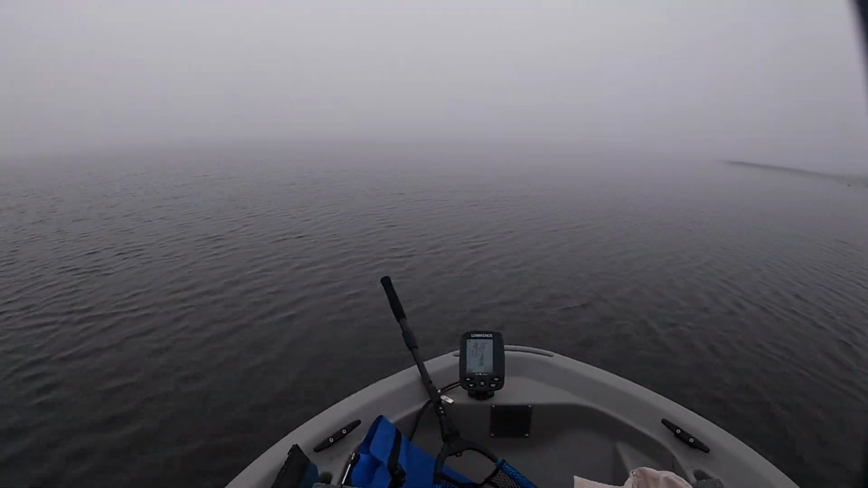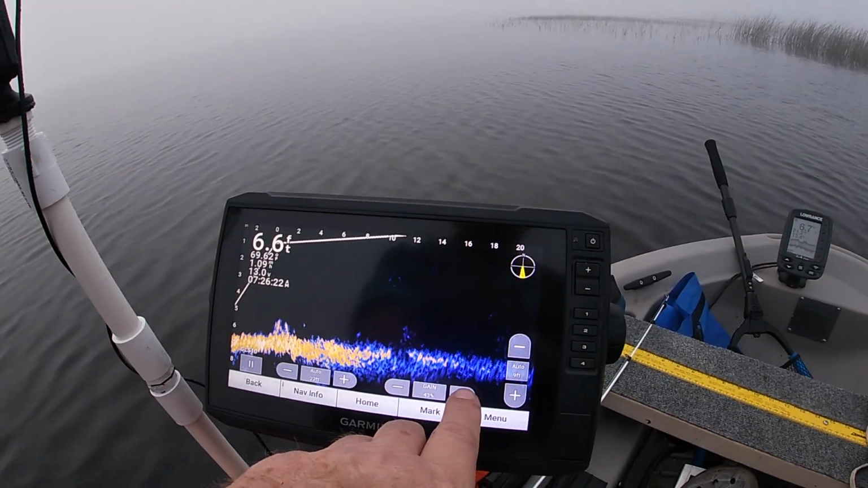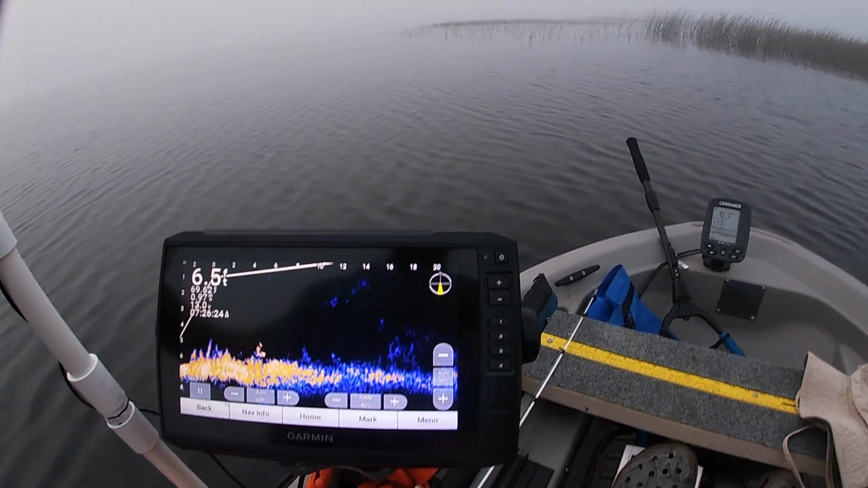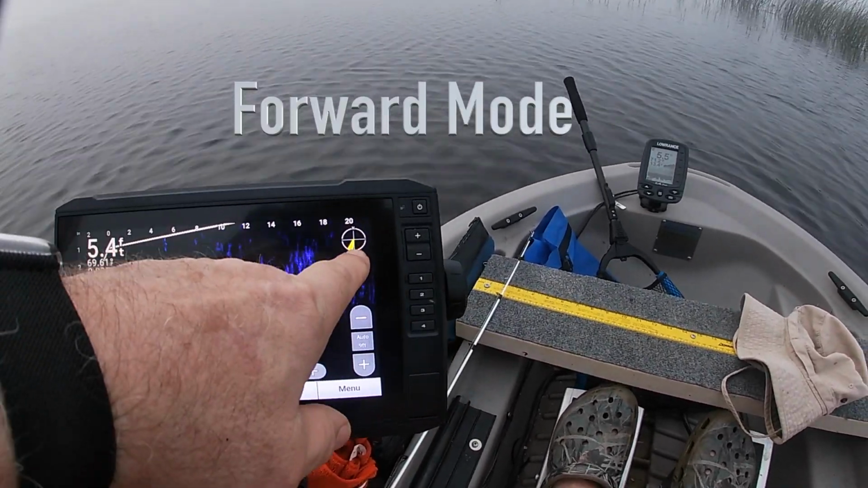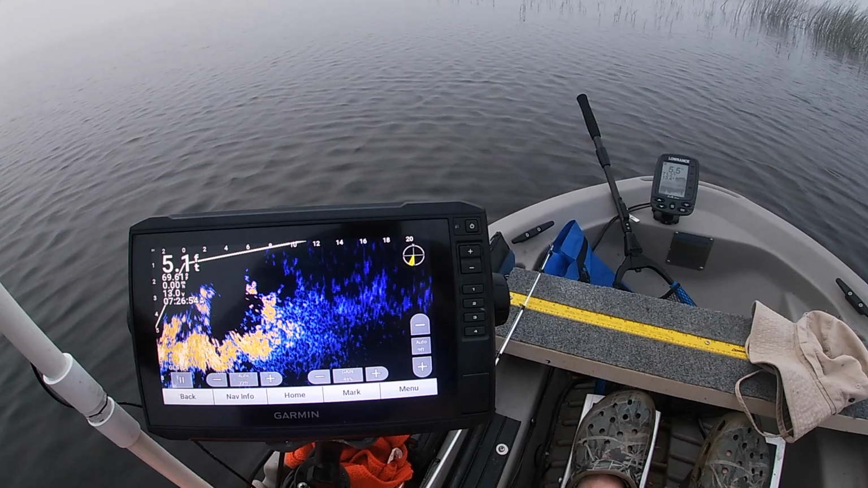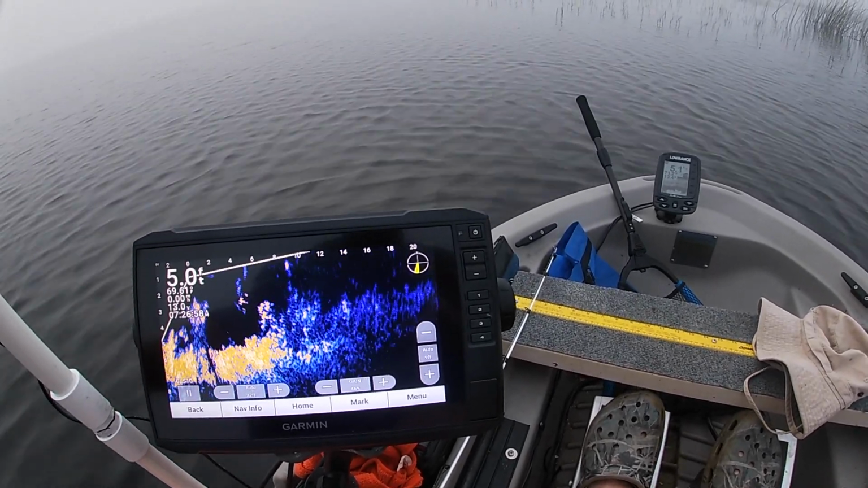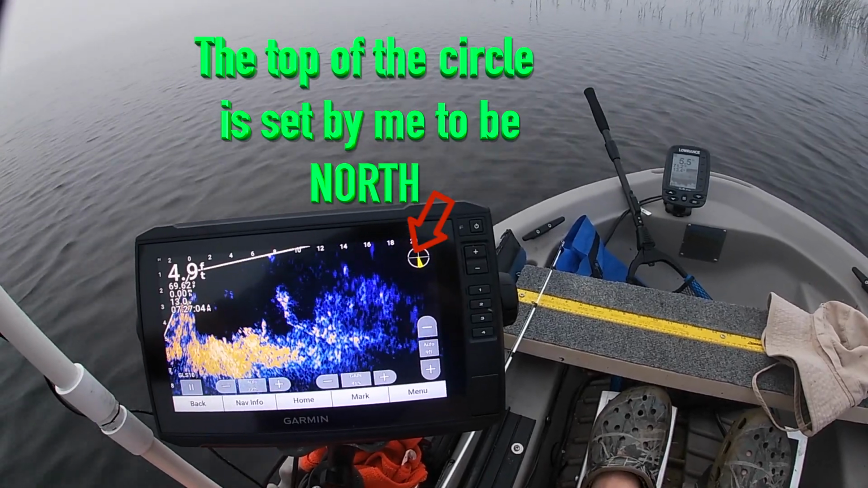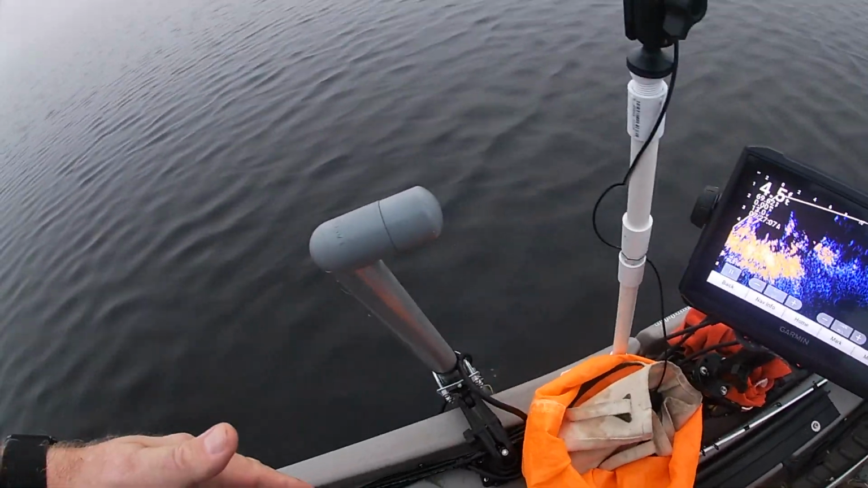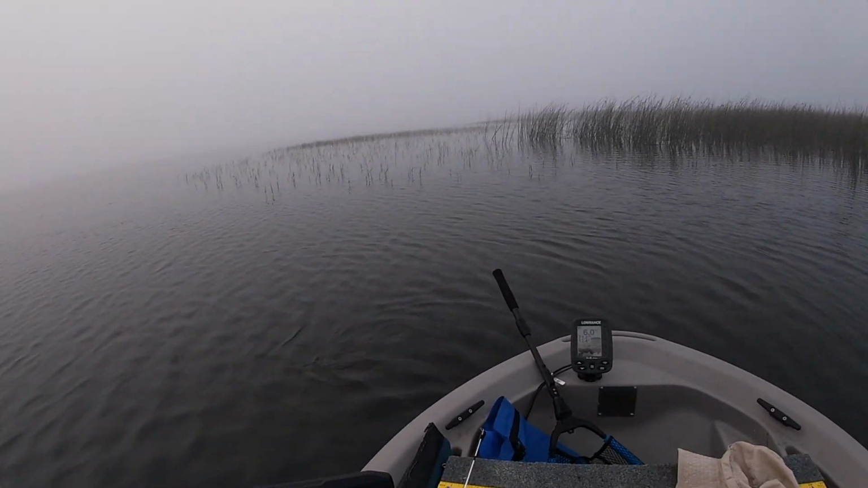All right, let's look over on this side. I'm raising the gain just a little bit, hoping at some point I will see some fish. That looks like I'm looking behind the boat. I'm not. You've got to put it in perspective of which direction the boat is pointed. The boat's pointed south at this point because this is pointed straight with the boat. So you can see here, that's south on the lake right now.